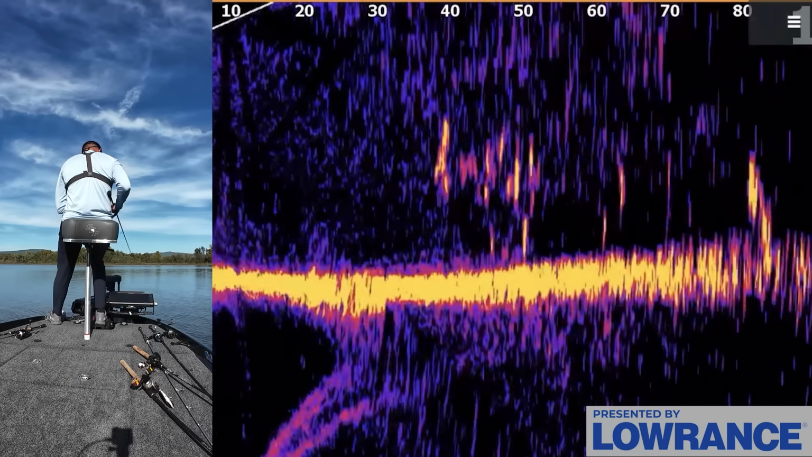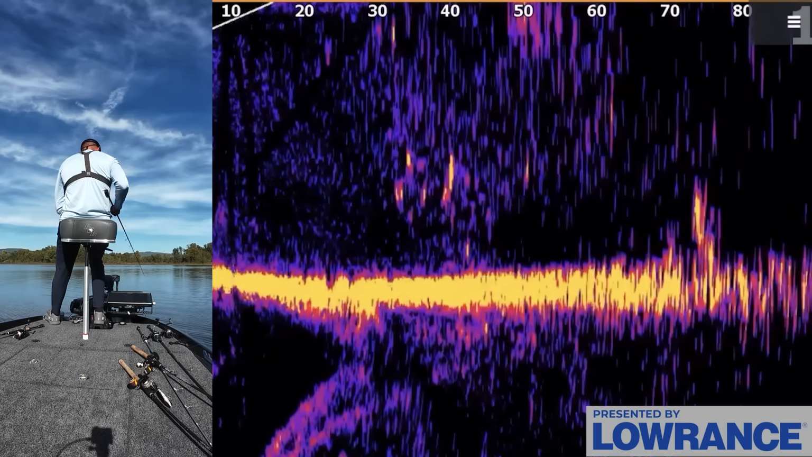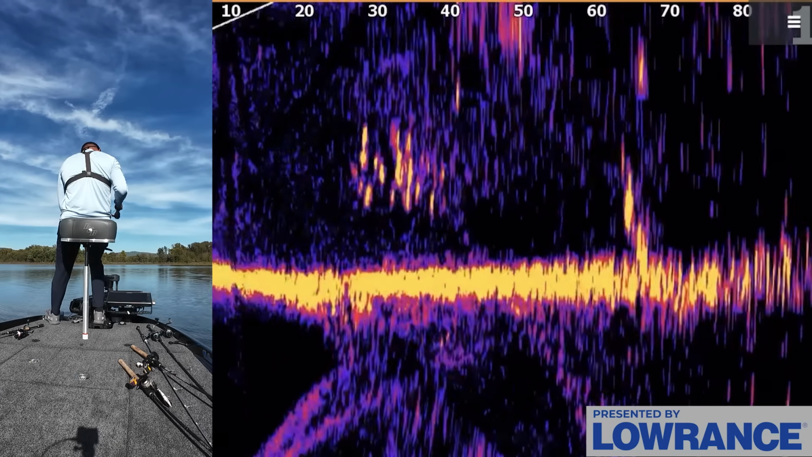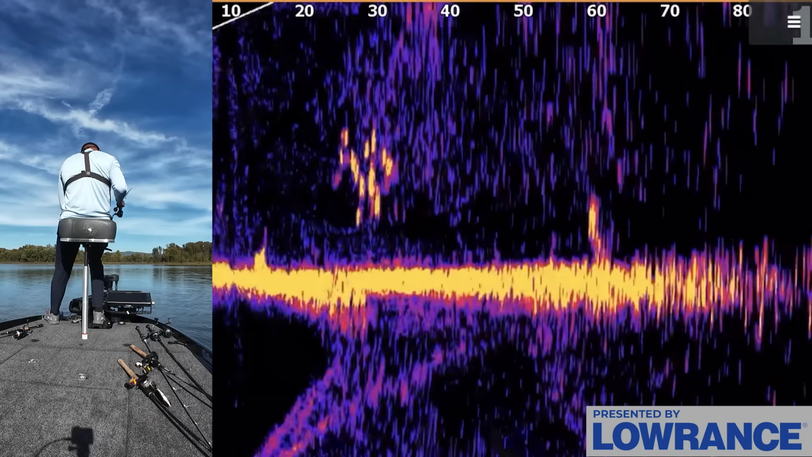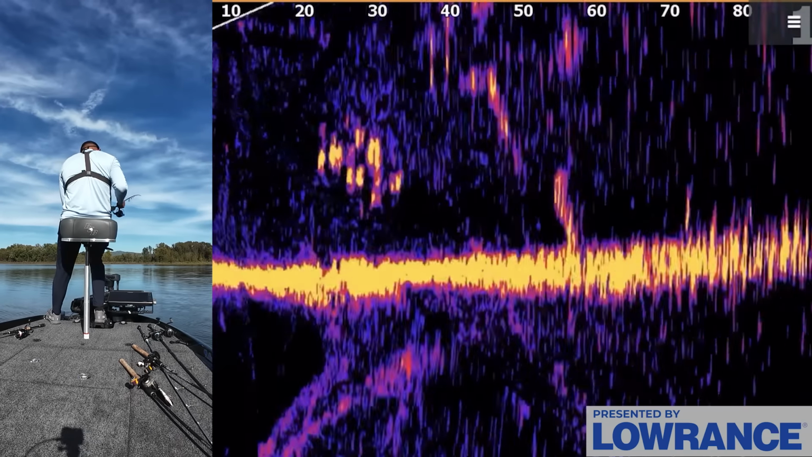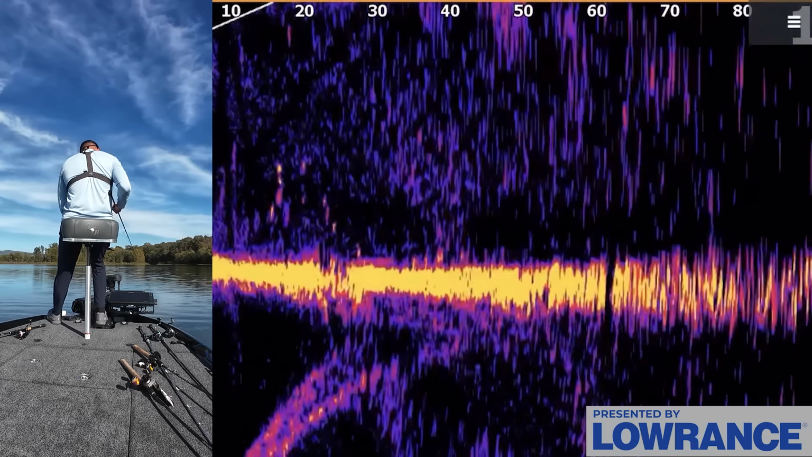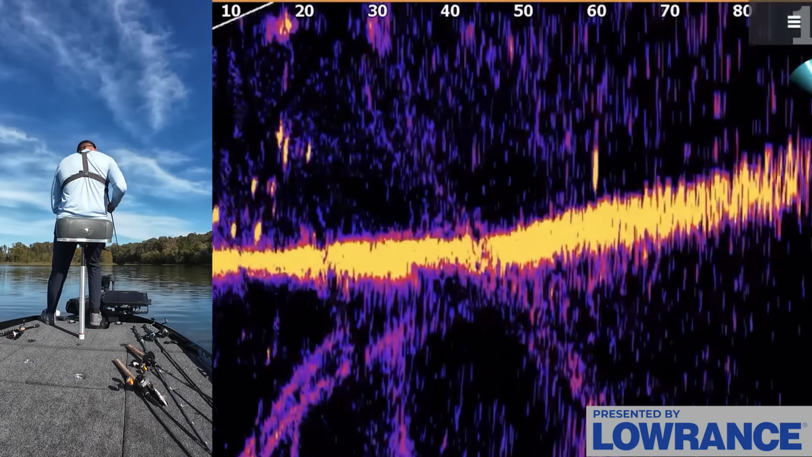But not gonna force the fish to be somewhere. So one of the brush piles we marked right here. There's just a little lay down. Nothing on it. Wow, that's crazy, guys. Maybe we're still gonna get into them though. I'm not gonna rule it out quite yet.